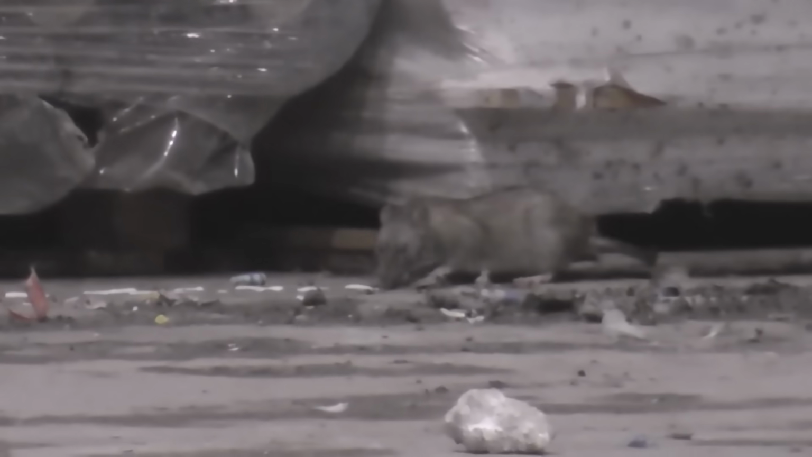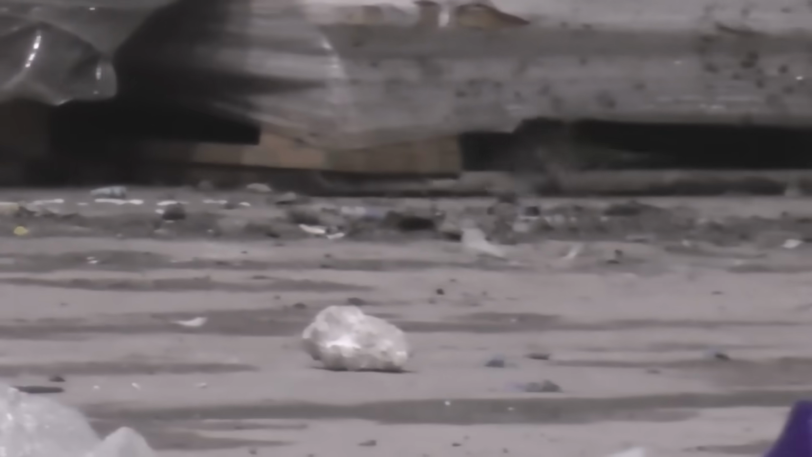We have another here. I've got my lamp on, but I think that one was a bit lamp shy. So I'm going to turn it off and put it on again. Another stonker. Again here, another rat comes out and goes down absolutely perfect. This one here is very hard. You'll soon see. And he just drags himself just under this pallet.